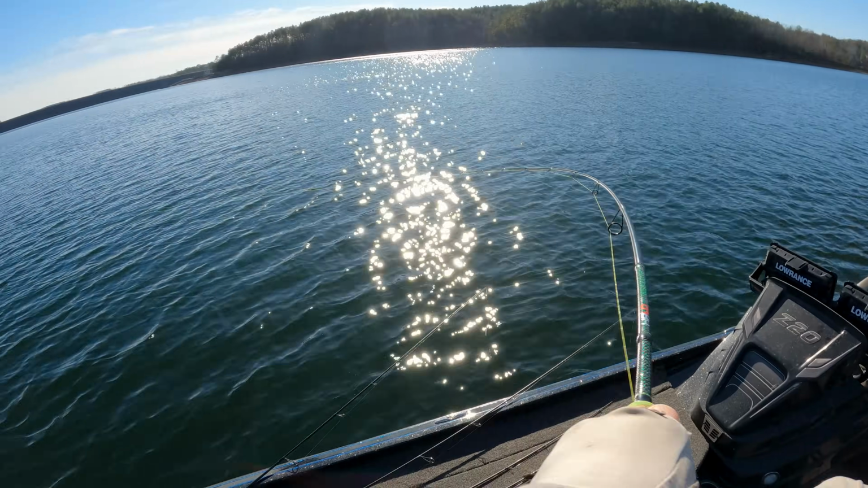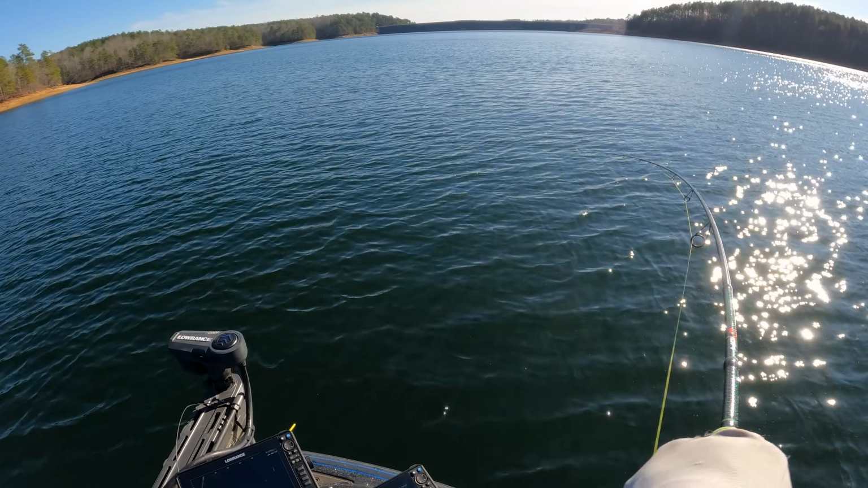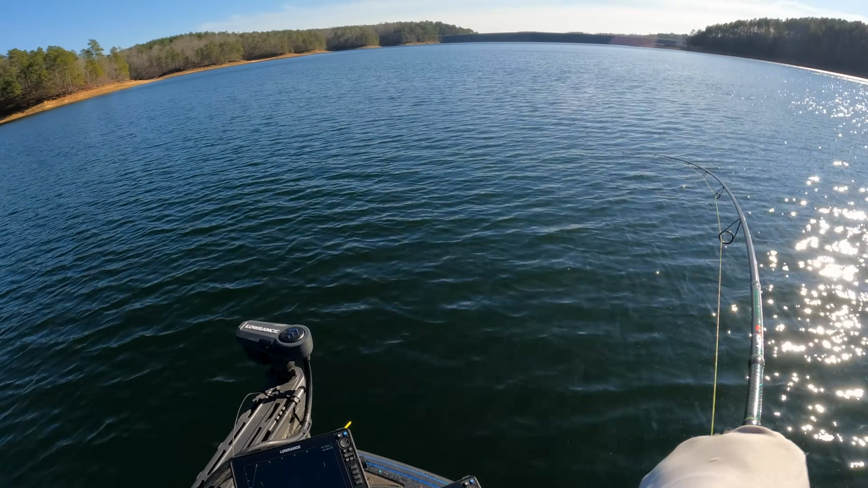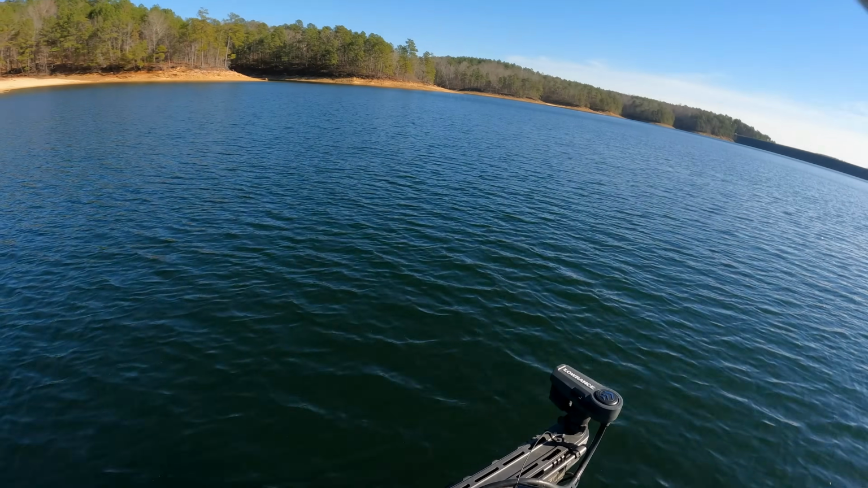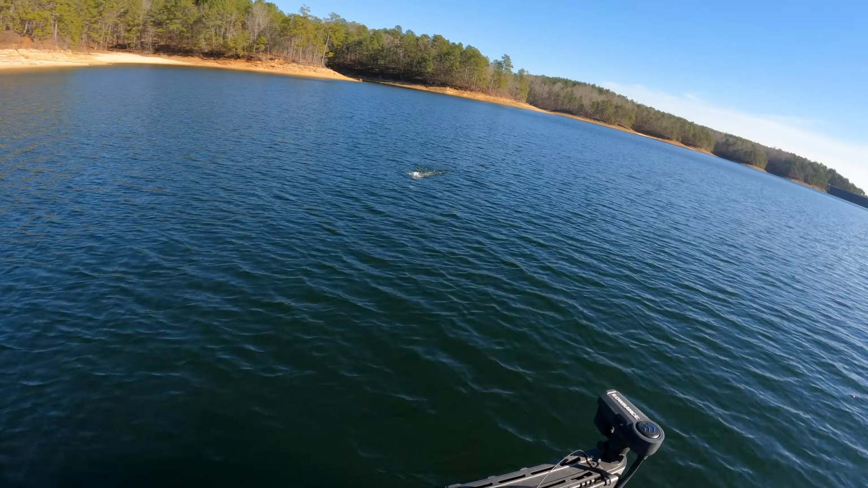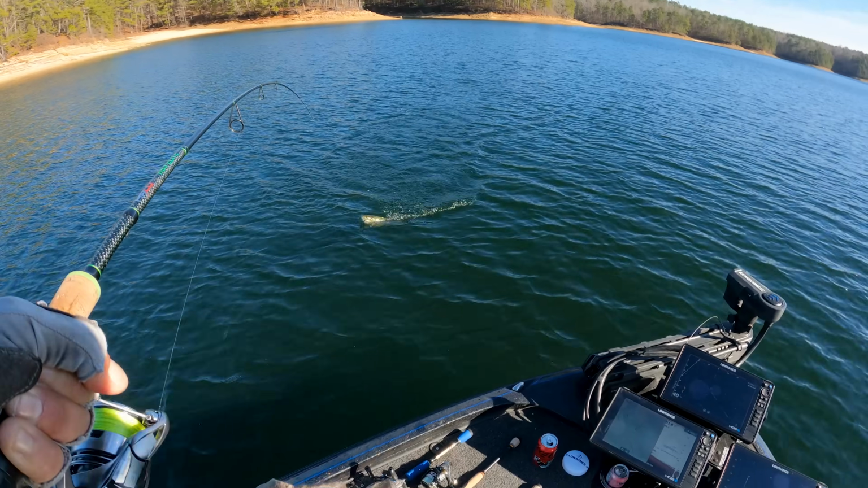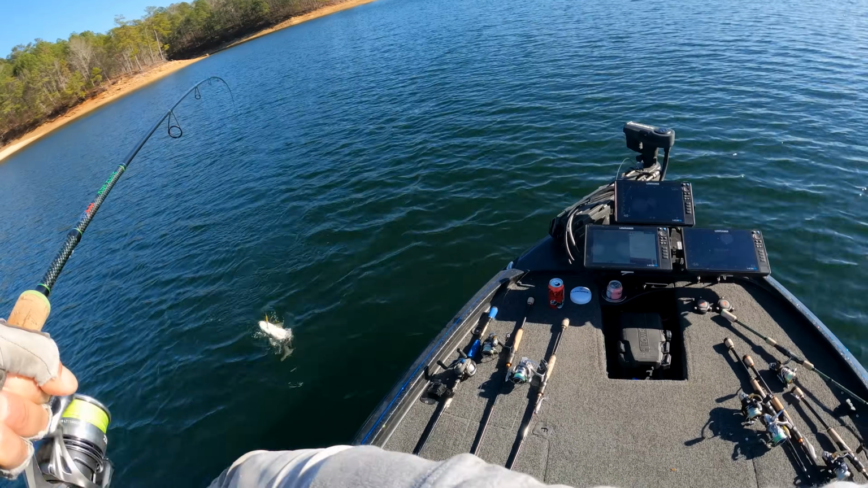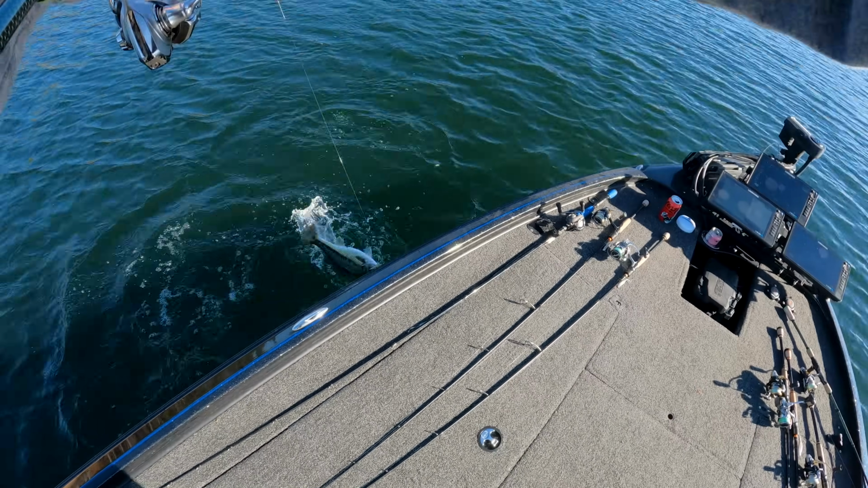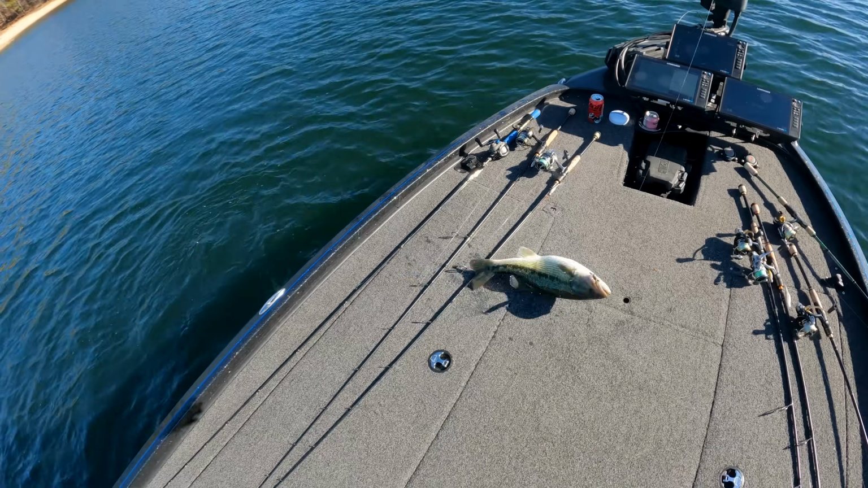Might have figured something out, guys. That's a great big one. It's interesting because sometimes when I reel this thing, they get all weird and they don't follow it. Oh, he's hooked on the side of the mouth. It's still a good one, dude. Look at that bug. That's a great big spotted bass. Can't even get out of the water. Dude, that's a 3.5, 4-pound spot.